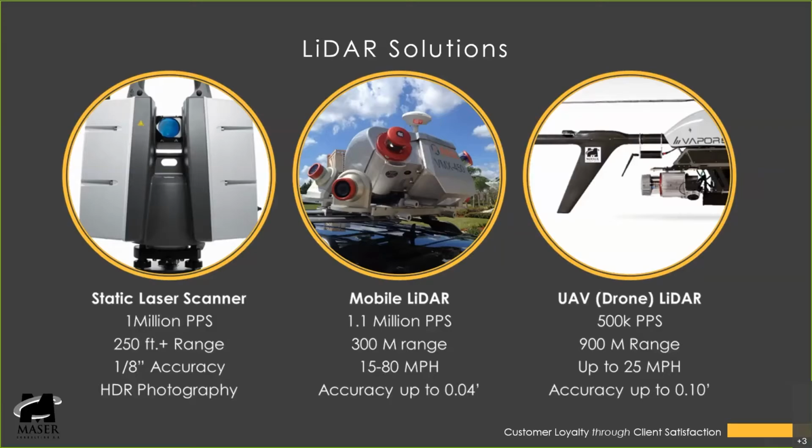Next is the mobile LIDAR solution. These are units that are mounted to a truck or vehicle where you can drive at speed collecting survey data. Typically, these are used on your highway projects, but they also have their applications for substations. Last is a LIDAR unit that can be mounted to a UAV or drone. These are flown at heights no greater than 400 foot above ground line, and are applicable to many types of surveys and projects. We're going to dive in and take a closer look at all 3.